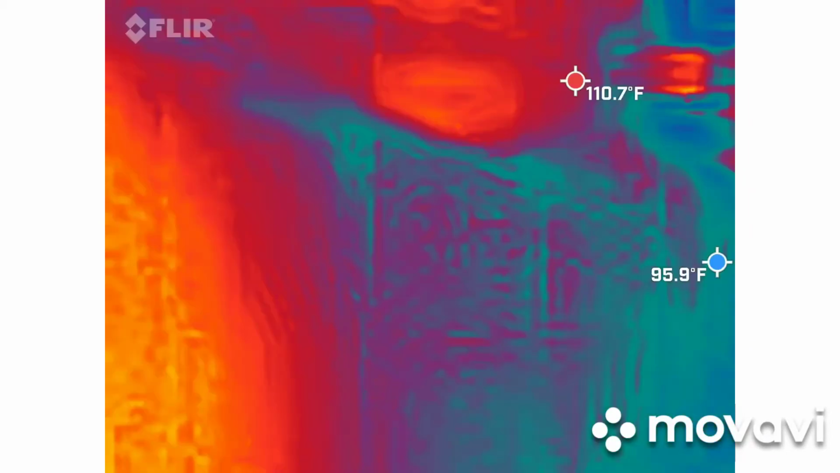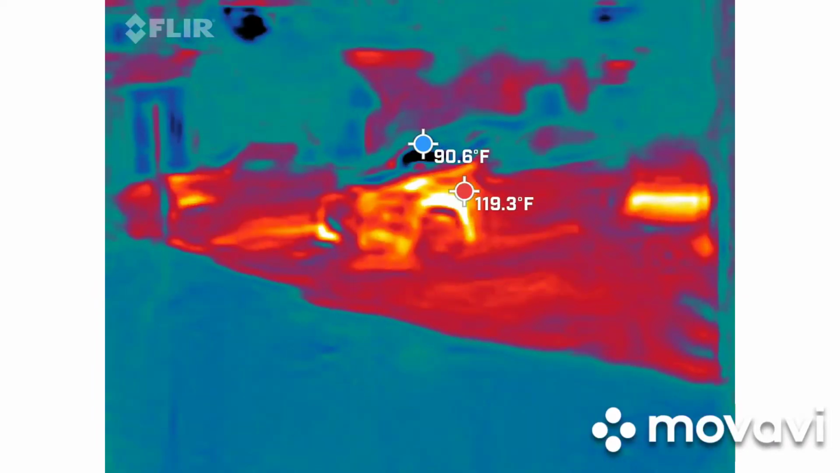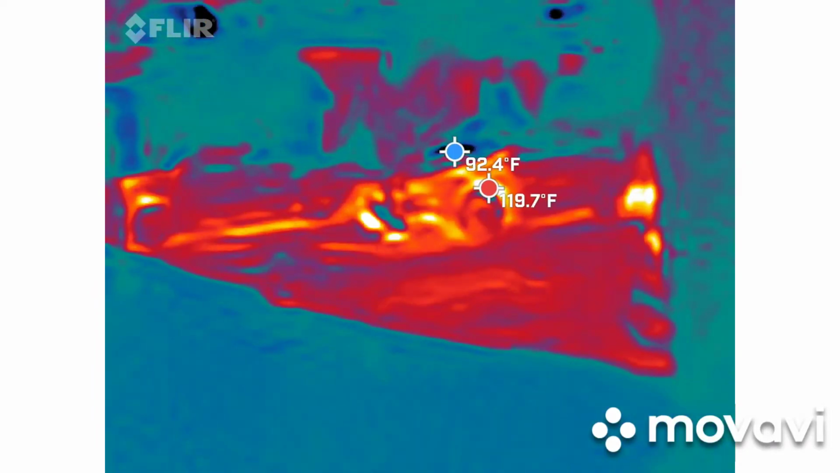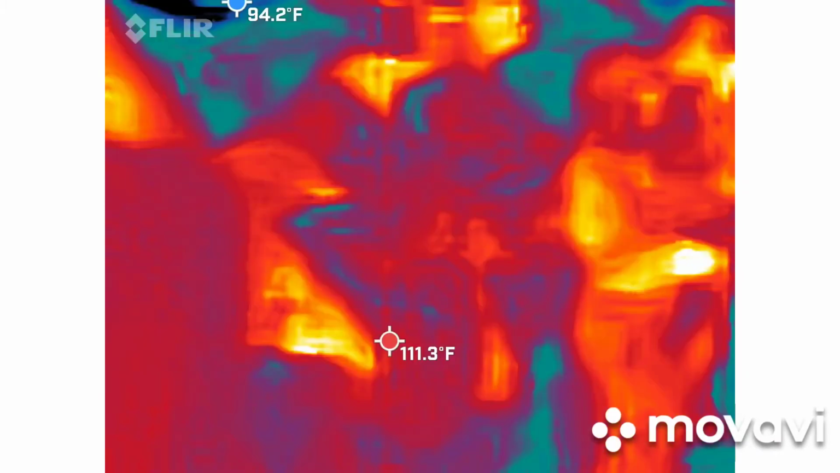Let's see how hot it is. Don't put up the camera. Last spirit box. Is this a ghost spirit? This is a ghost hunting toy. Boo! All the time.